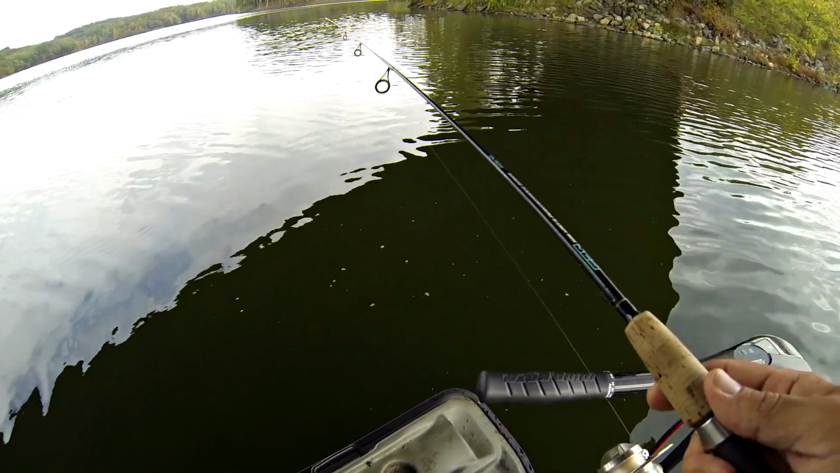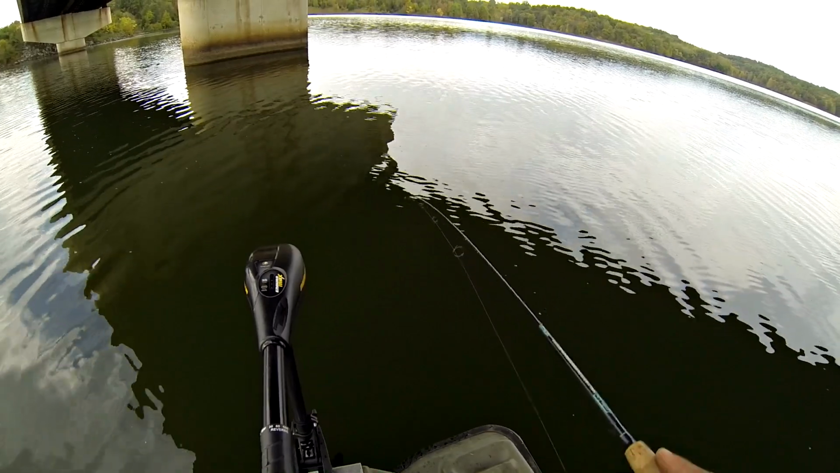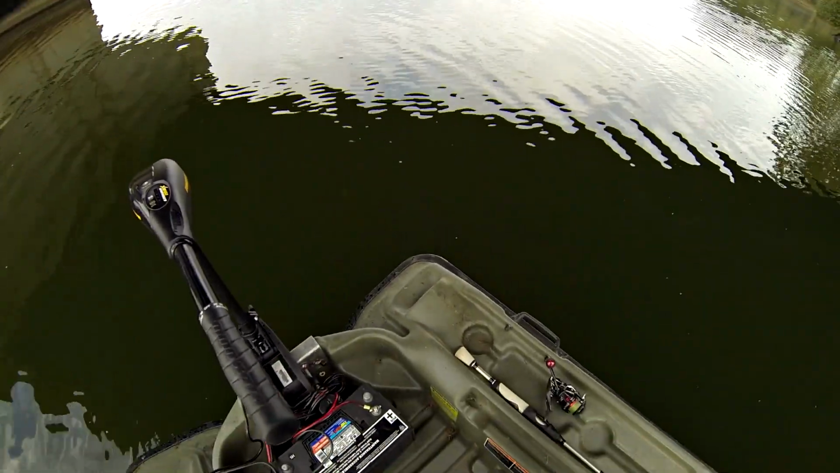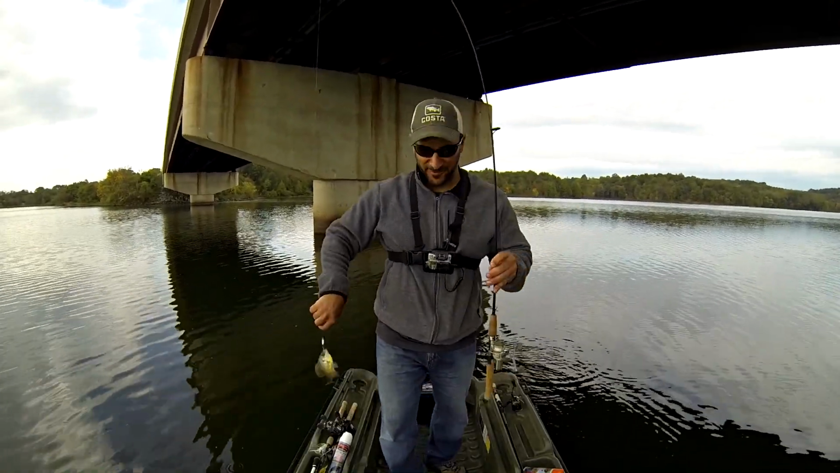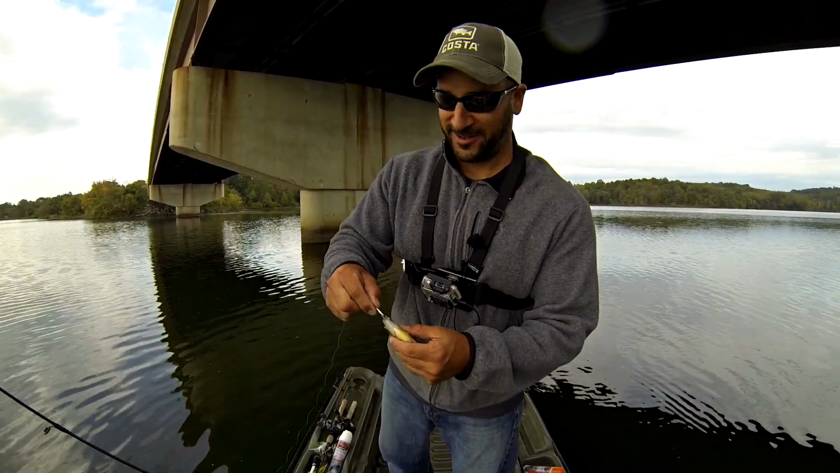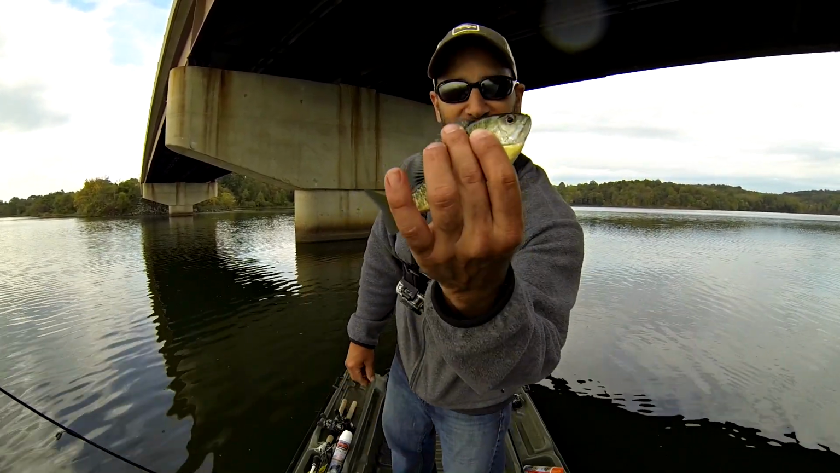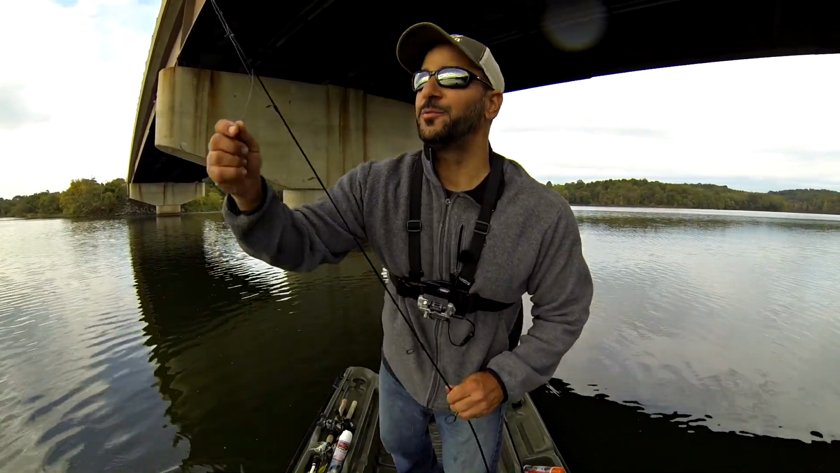So let's see if that works. Just a little bit above the school. There we go. Oh, we got bluegill mixed in with them. Now if we can just get a big old bass to suck in my Kastmaster on 2-pound test, we might be in trouble. But there's all kinds of stuff swimming around down there. So let's see what this little Kastmaster can do about pulling out something a little bit bigger.